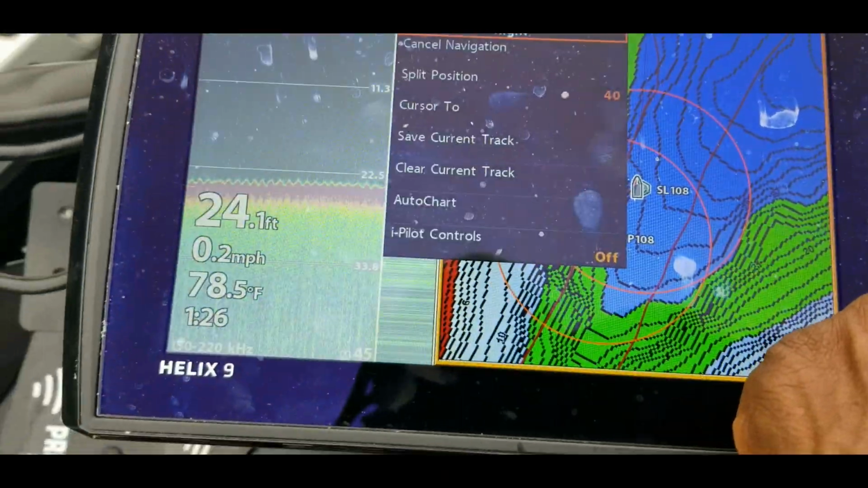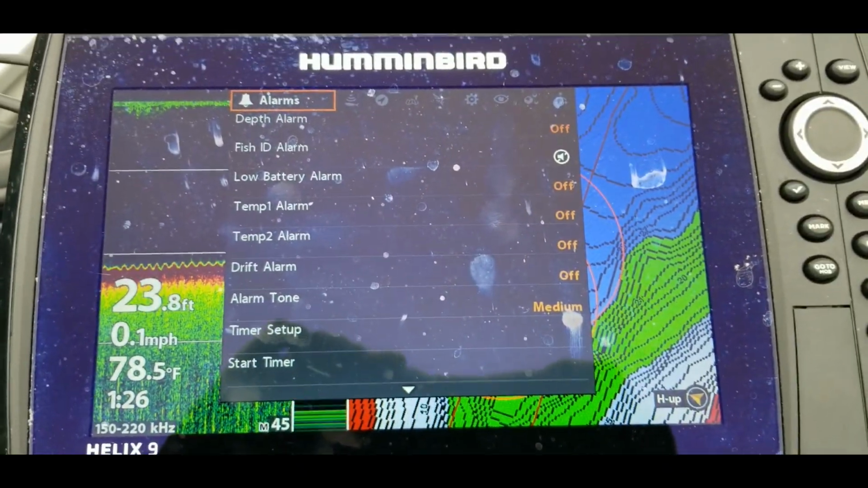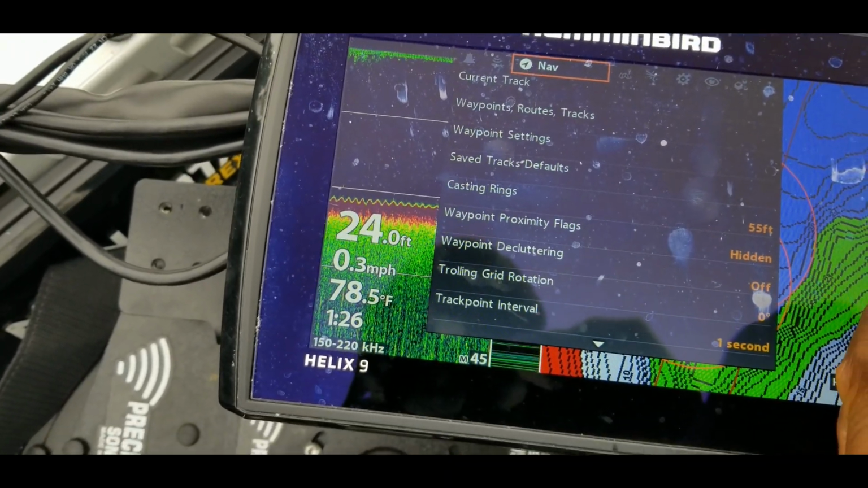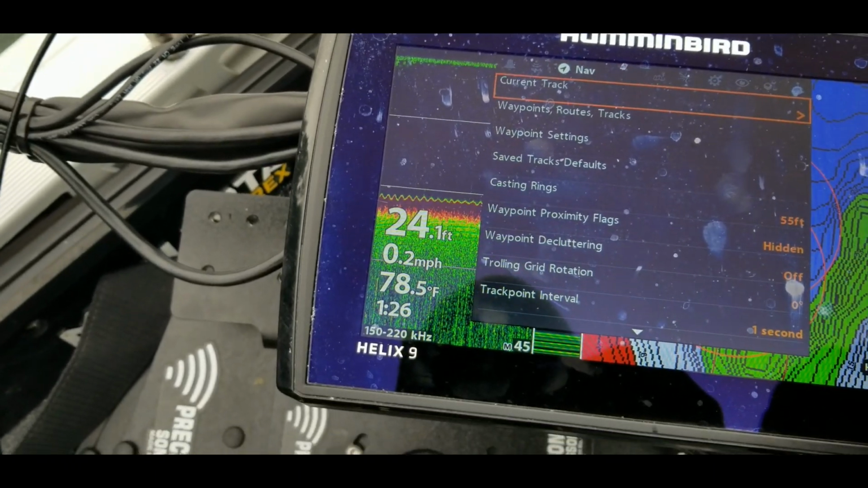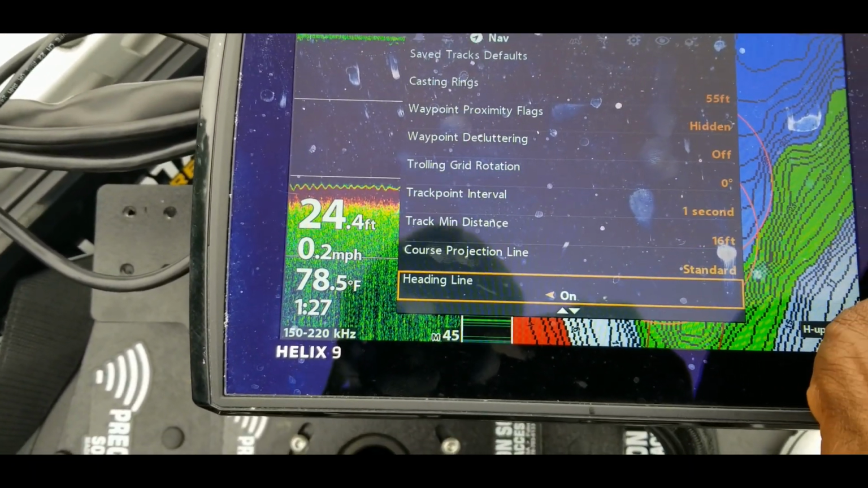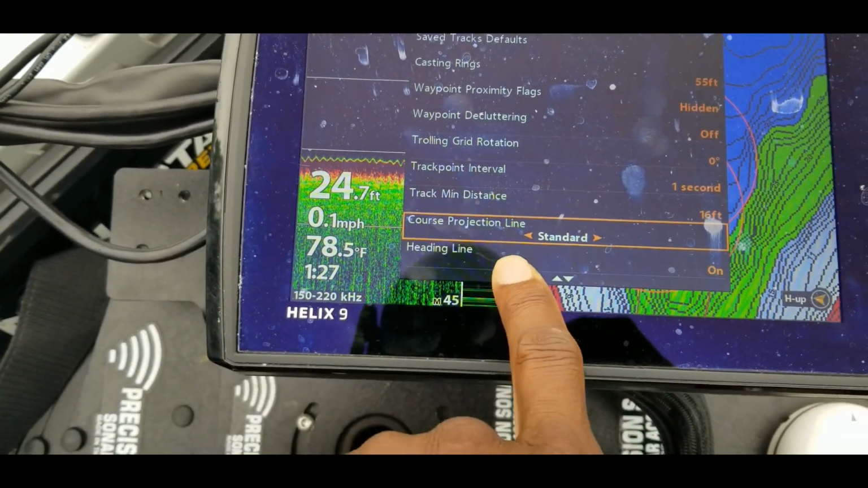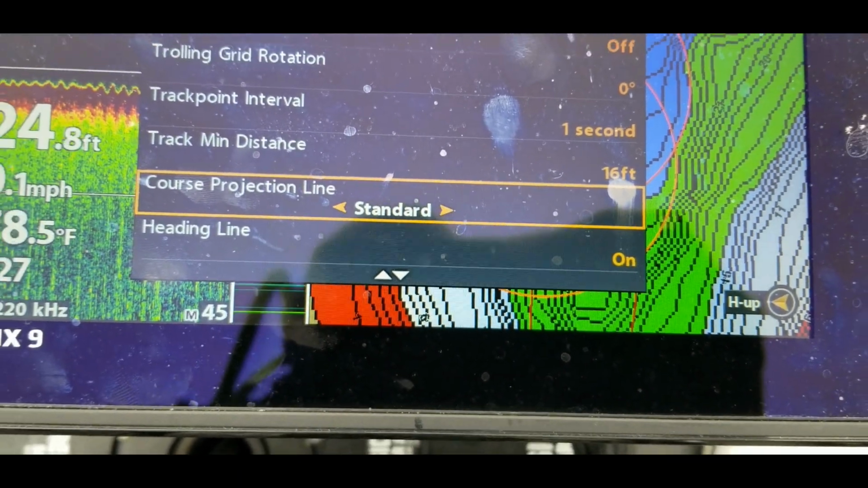All right, so let's hit the menu button twice, and let's just find where that setting is real quick. Casting rings. All right, so that might be under Nav. Let's go down under Nav. There we go. Course, projection line, and your heading line. So it is your heading line. That purple line is going to be your heading line.